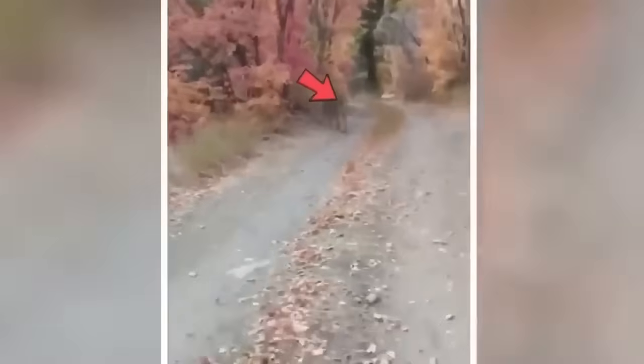A close call. This guy was out in the wilderness filming a video, just minding his own business, when all of a sudden, he sees something bolting towards him like a bat out of hell. And guess what? It's a freaking mountain lion! Yeah, you heard me right.